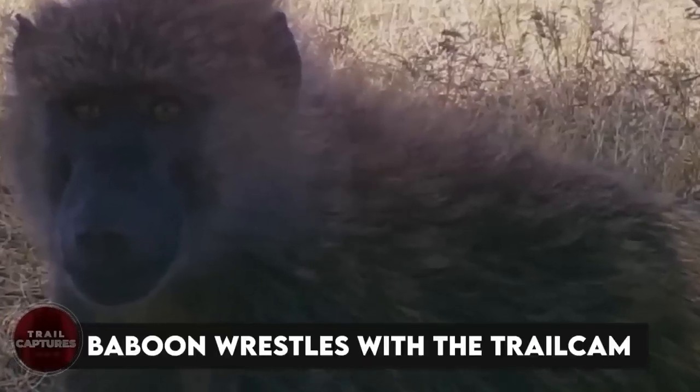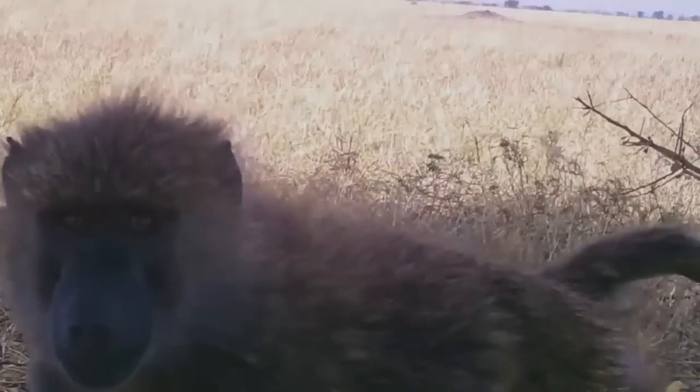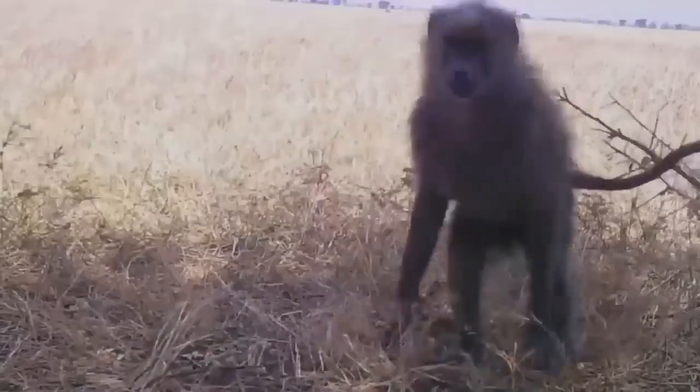Baboon wrestles with the trail cam. A mischievous being is caught red-handed, this time on a trail camera. It is a video of an olive baboon wrestling with the trail camera. It seems like he knows how to fix the camera and is adjusting it to record a video. But don't worry, the camera was tied down tight, so the baboon couldn't make off with it, no matter how hard it tried.